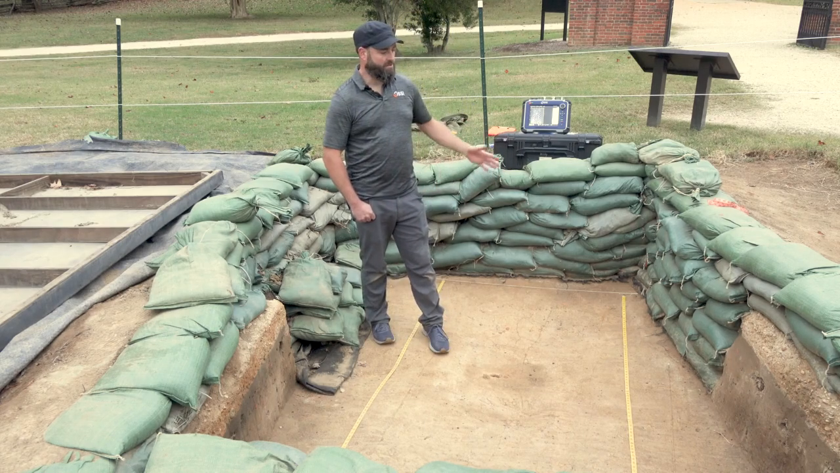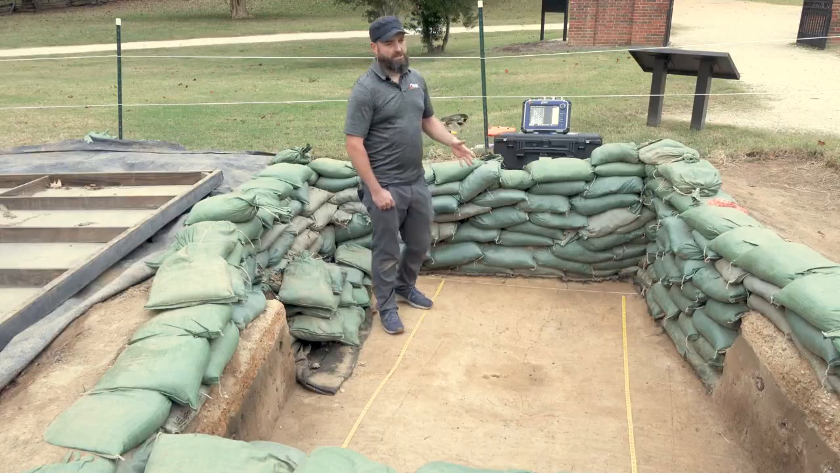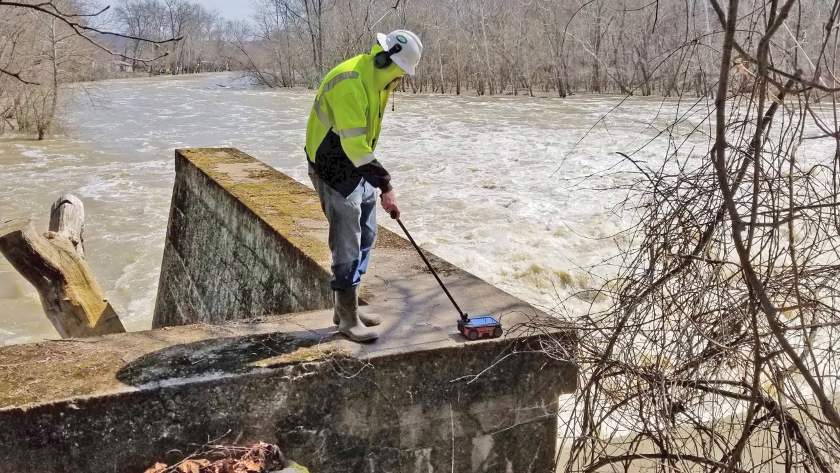So we used two different antennas in two different configurations for this. First, we used a Structure Scan Mini XT GPR. That's a self-contained unit at 2700 megahertz. That's the highest frequency antenna that we make.